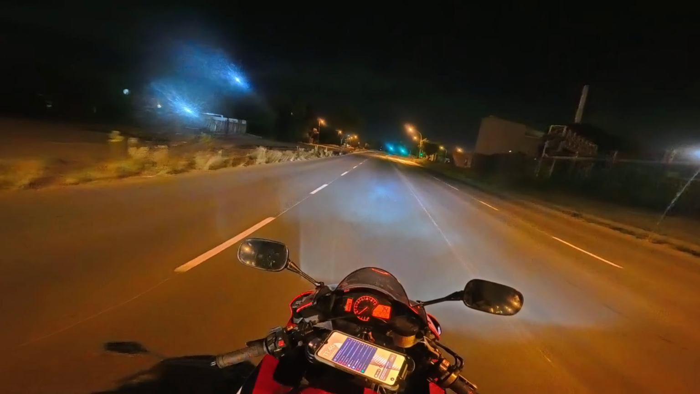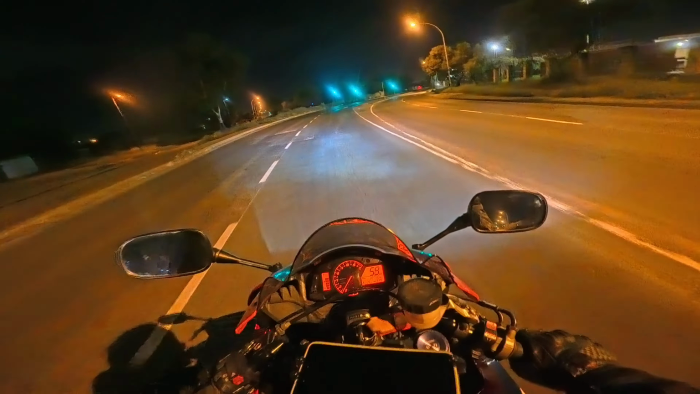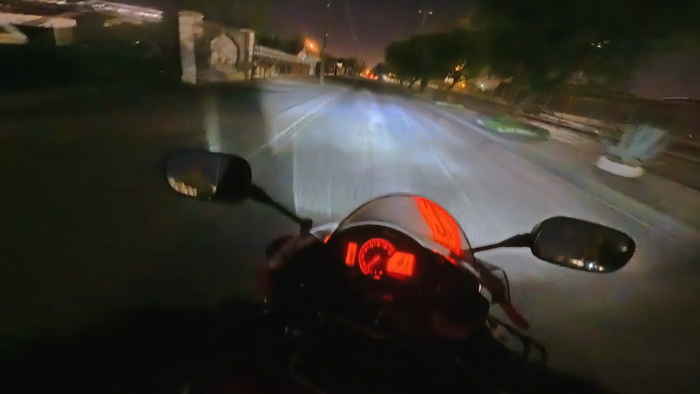Now she's leaning to the right instead of to the left. I think she leans depending on where I'm riding and how the road is. This is going to be a weird vlog.